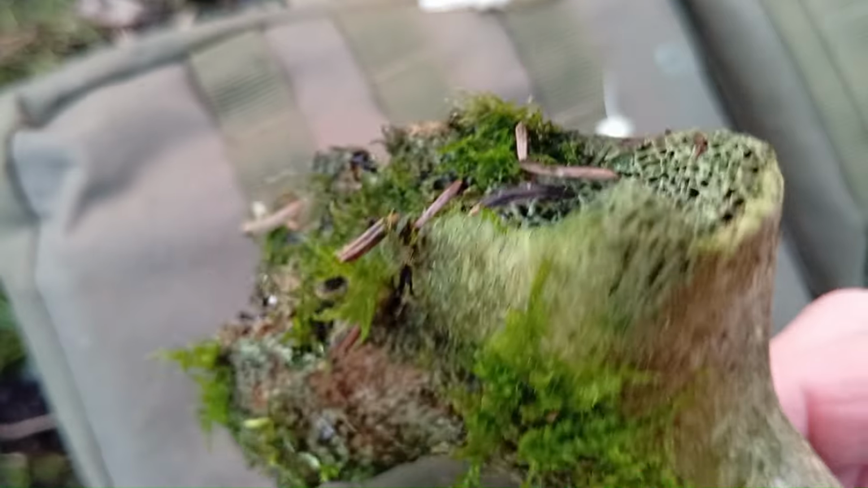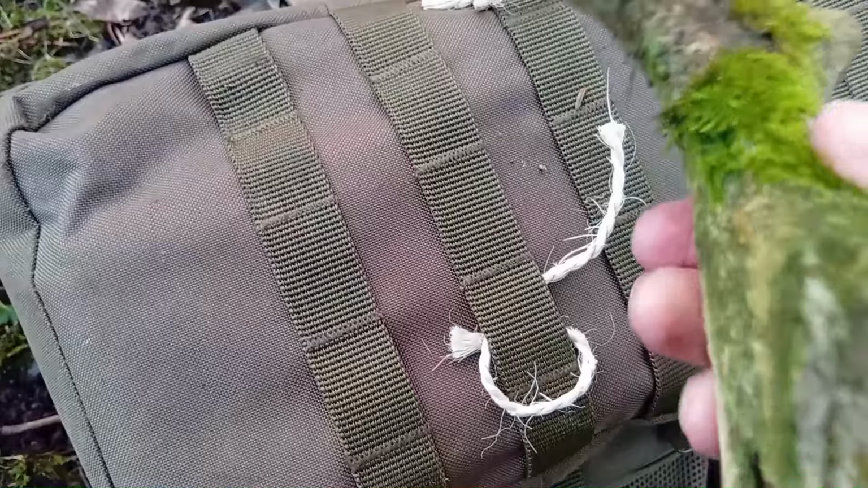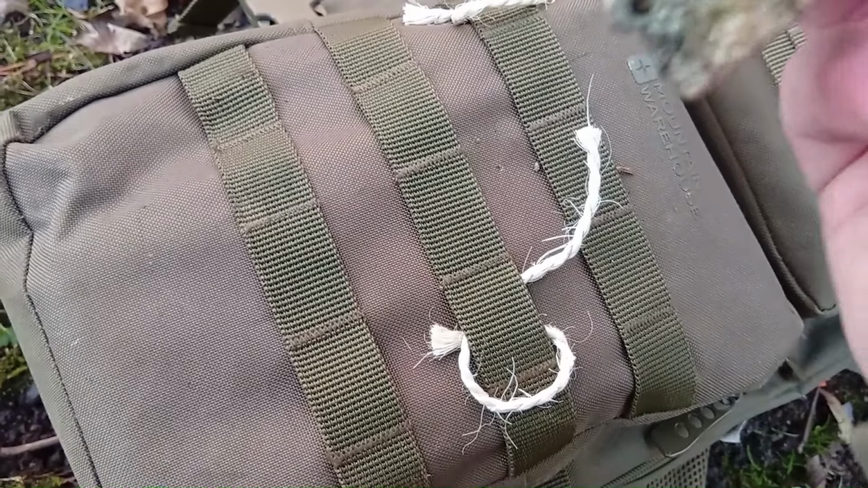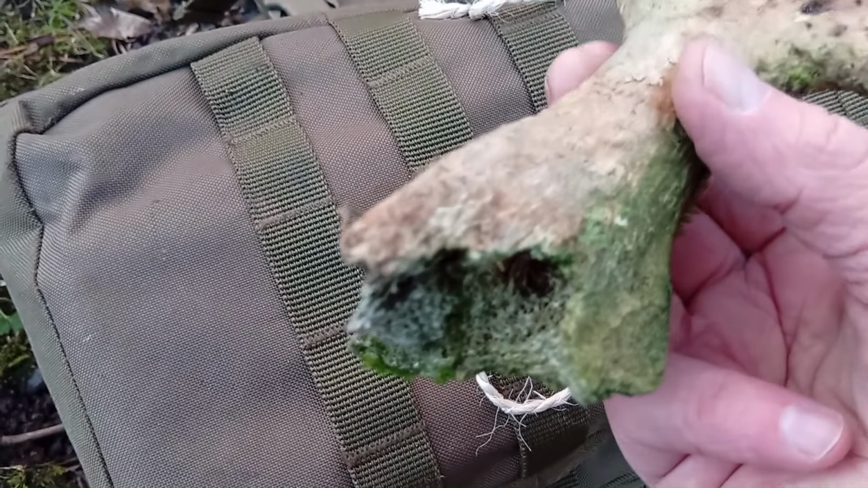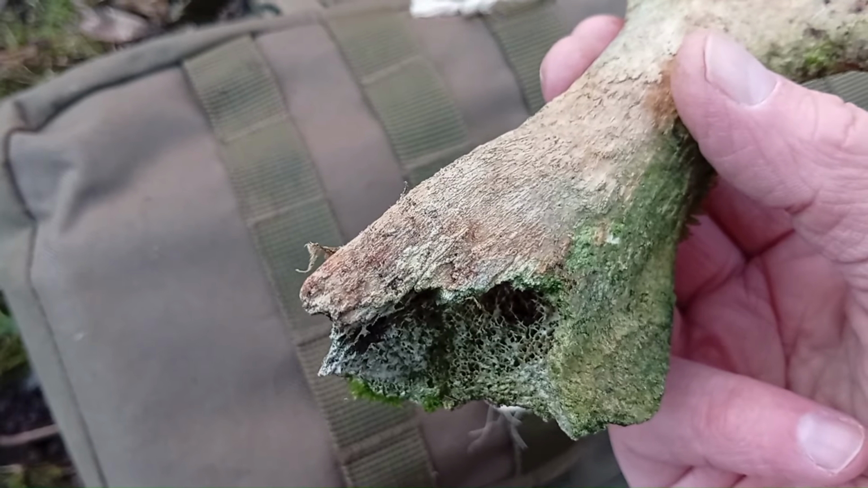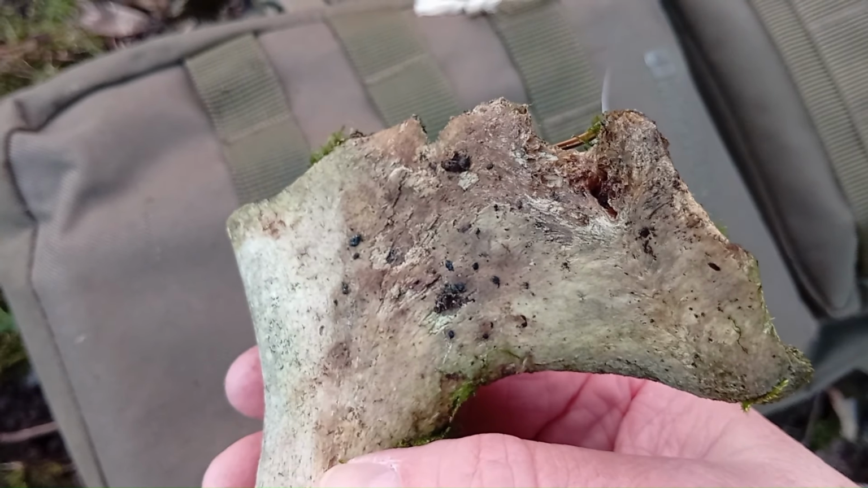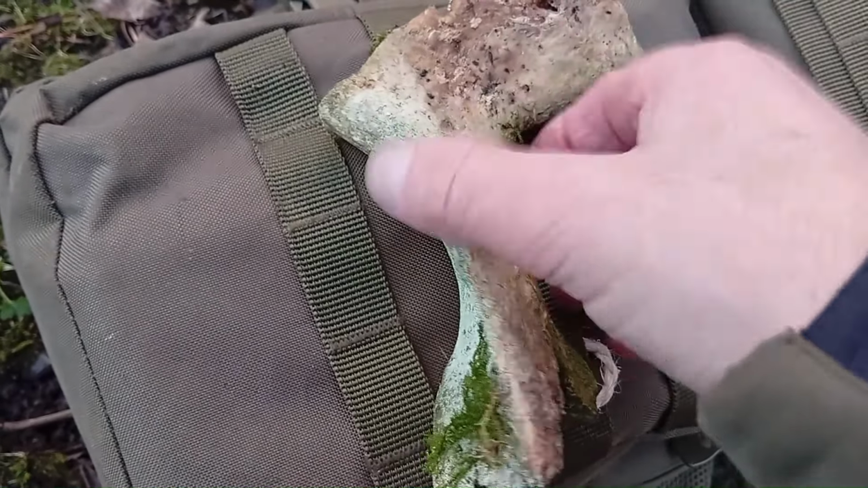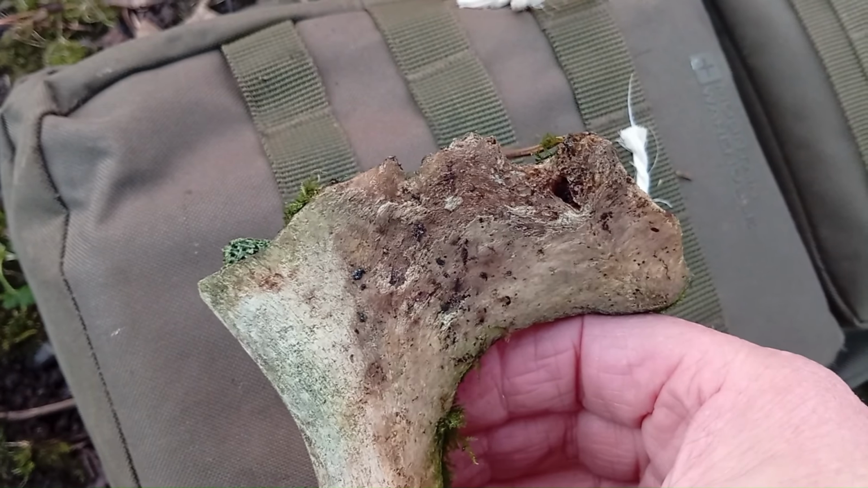Let's have a look elsewhere. Probably been bitten on that side, but it's very well corroded. It's been there for quite a while. Hard to see there. Maybe bitten there too. But as I say, it's been there quite a while. But we'll see if it's worth sending off to the RAU for a look. Just clean the mud off there, in case you were thinking they were tooth pits as well. Yeah, I'll keep that.